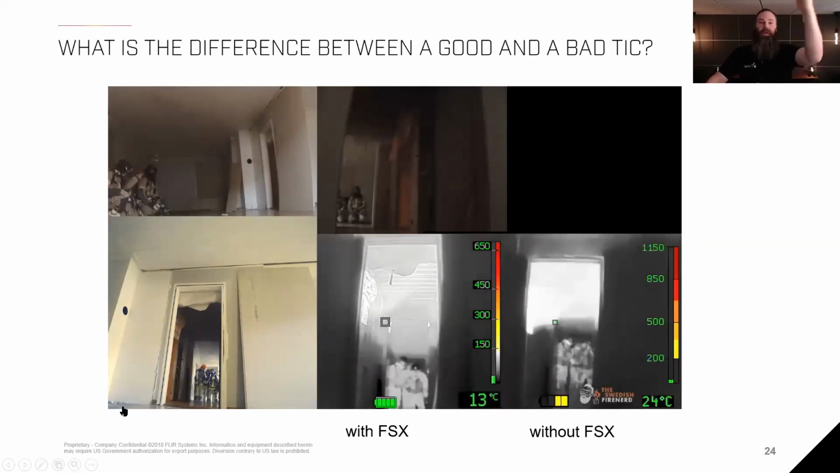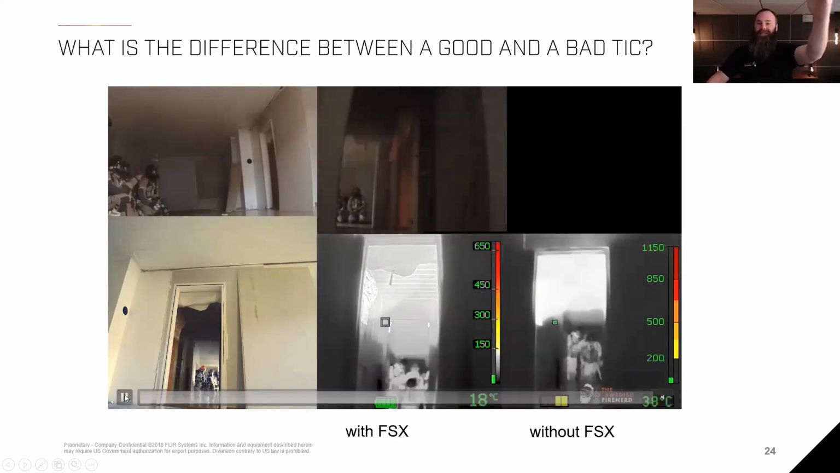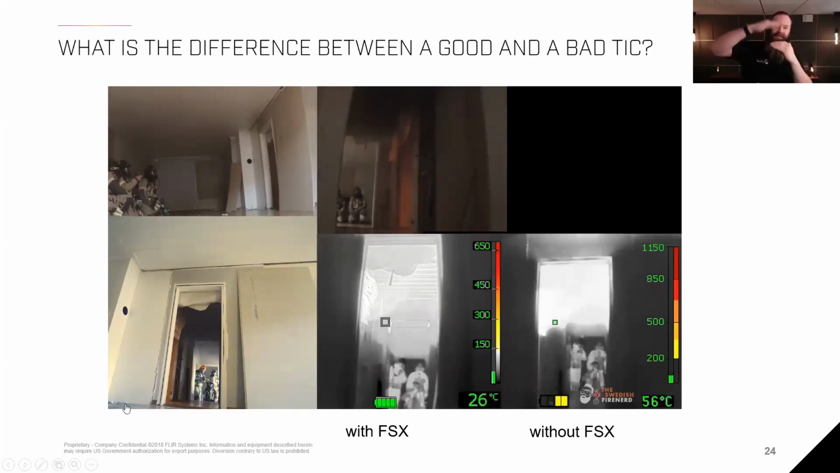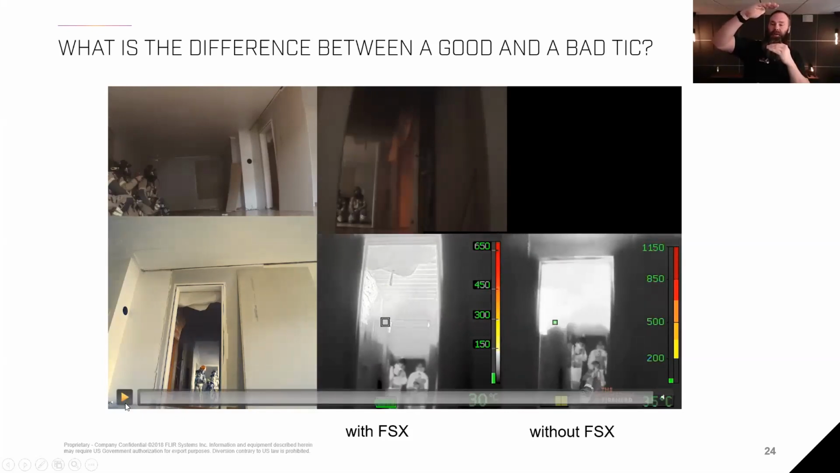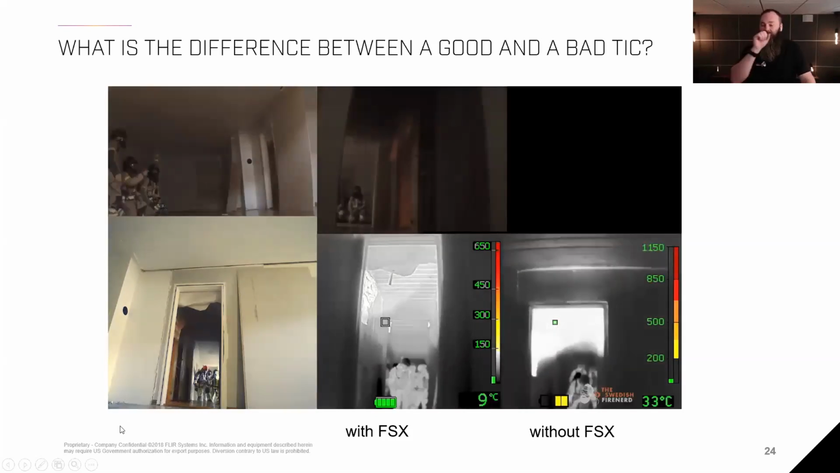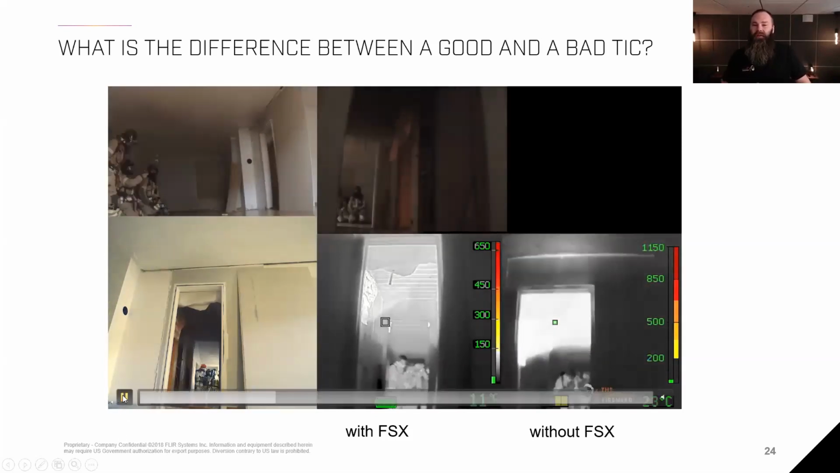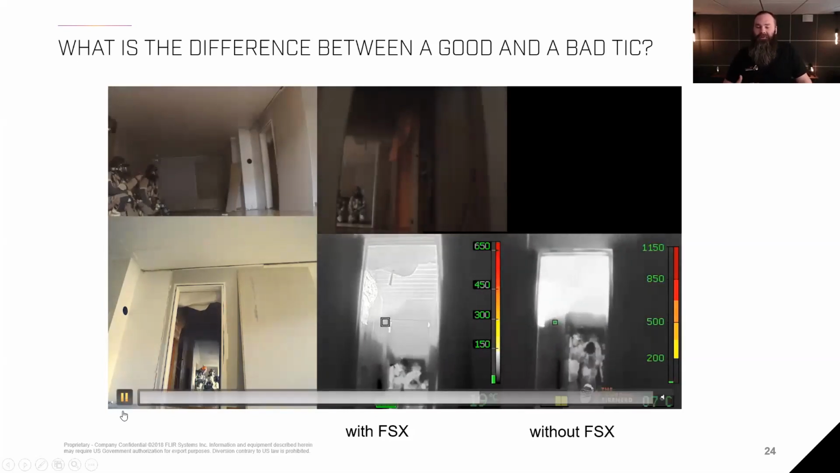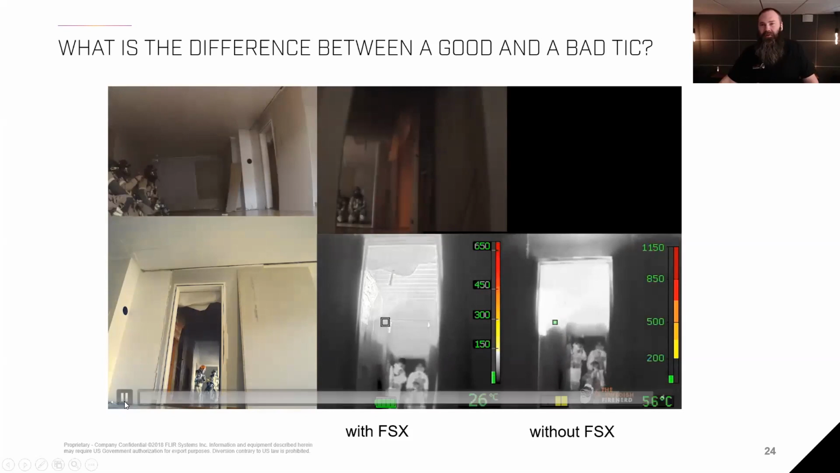I can't see anything about how high that ceiling is. I don't know if there is a ceiling in that place. Is it just above in the hallway, or is it a hole going up to the second floor? I have no idea. So the information I get from that picture is just way better for me as a firefighter and educator, regardless of your technical shenanigans.